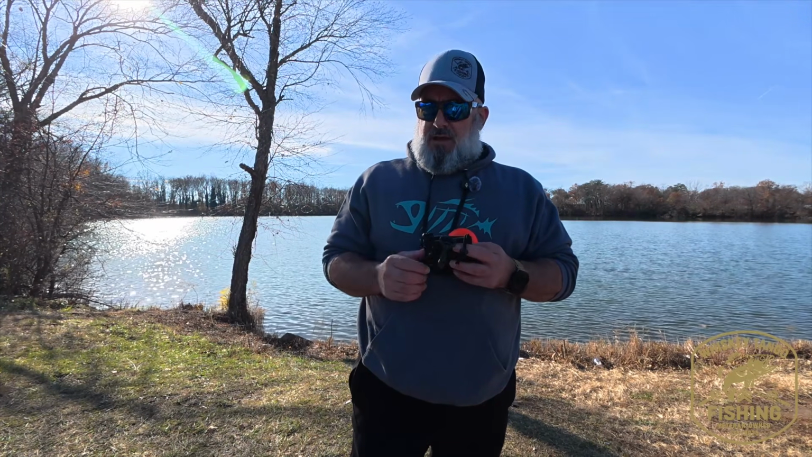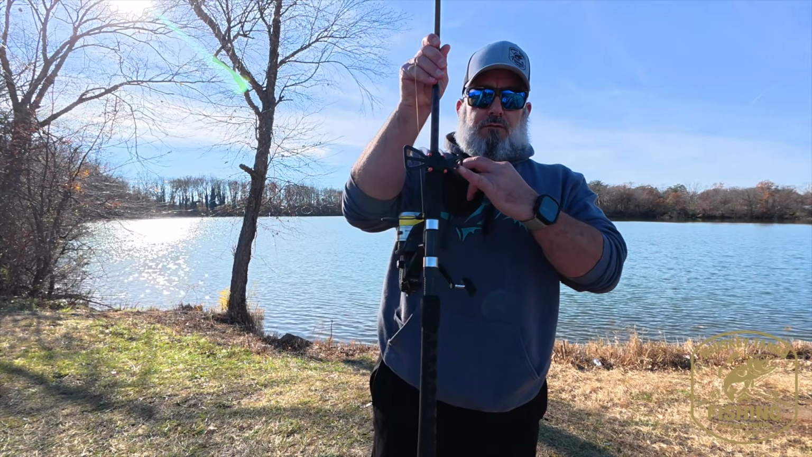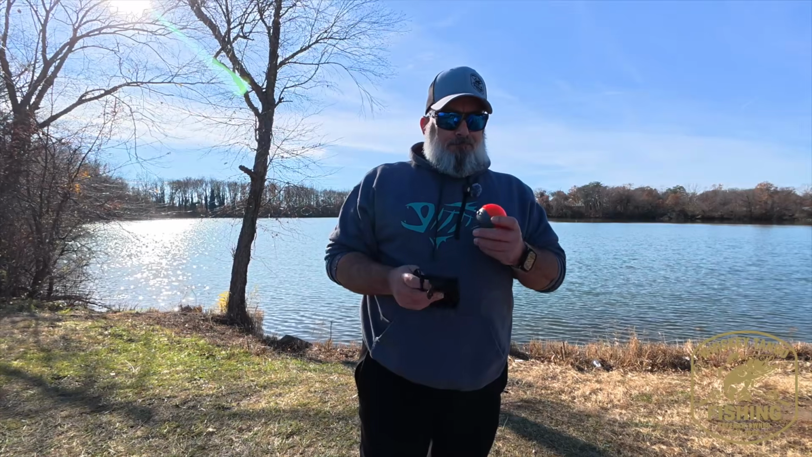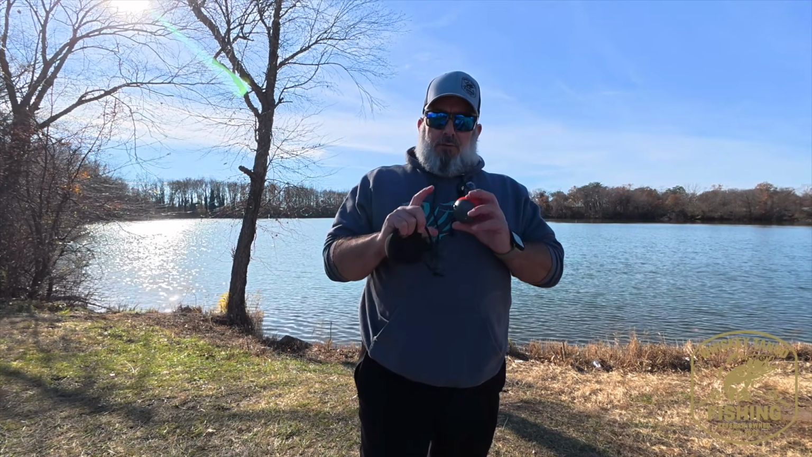They do have a mount for fishing poles that you can hook a phone onto. I don't really trust something like that, because I feel like eventually I'm going to end up casting my phone out into the lake along with this. But I do have a chest mount that I'm going to go ahead and use.